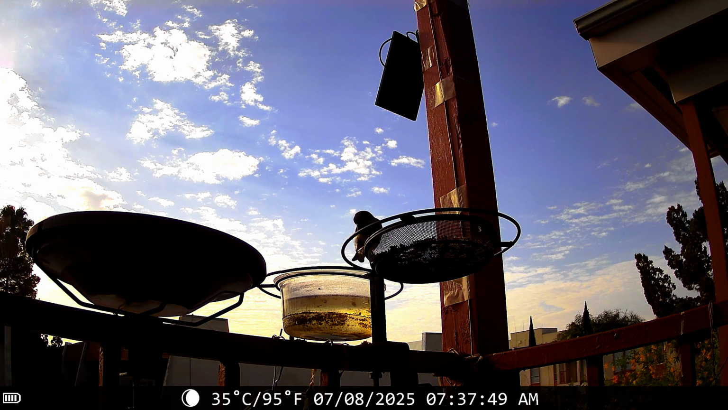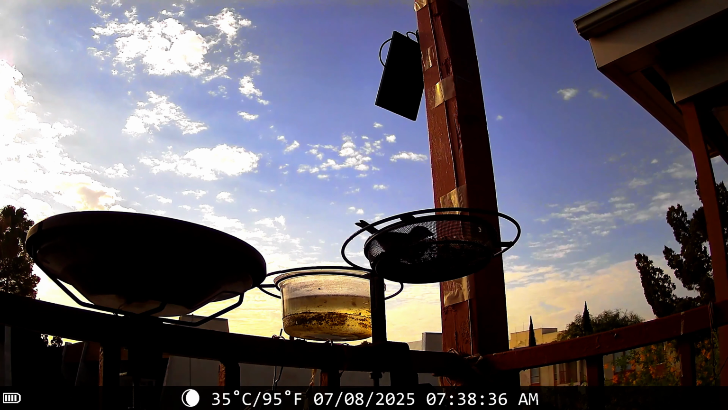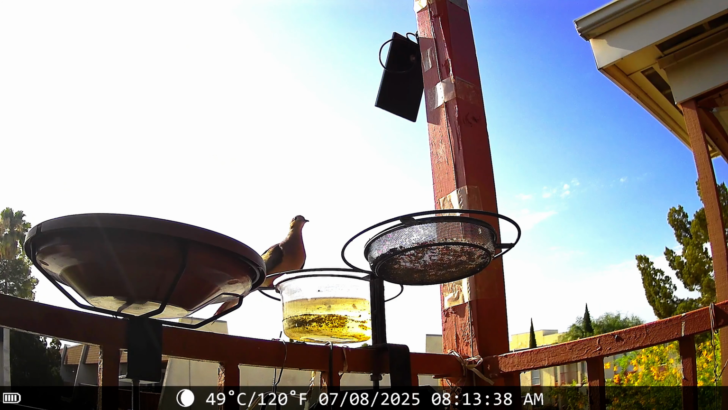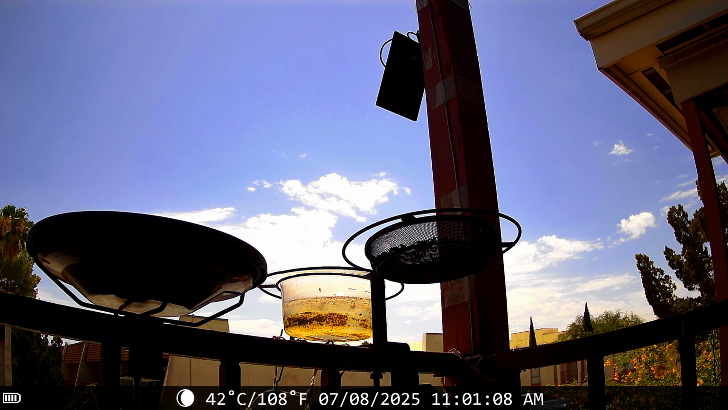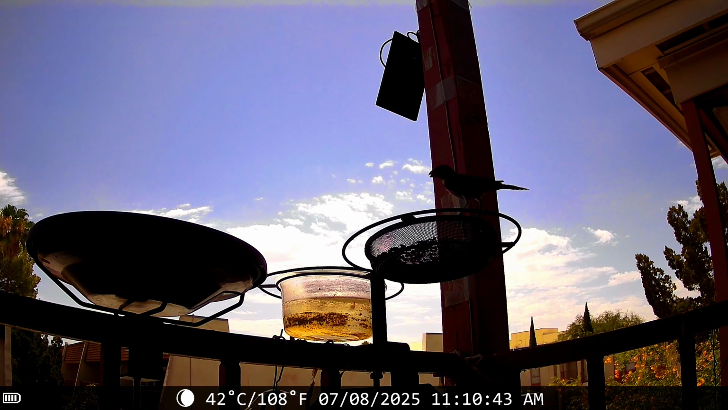This is my latest little nugget, the camera that I've got. This is a trail camera, a wildlife trail camera that I got for a whole $40, and it's very nice for catching wildlife in action. It's motion activated, so you don't have to keep your finger on the record button. It doesn't record until something steps in front of it.